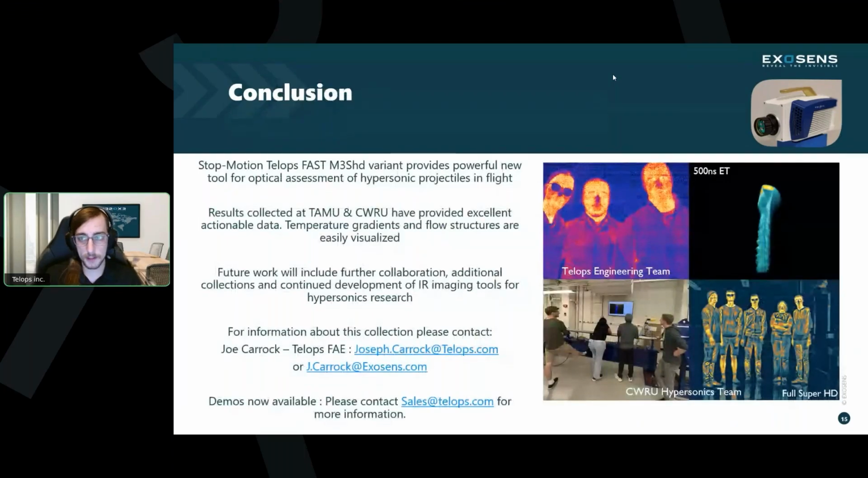Again, we have this new system, this new tool for hypersonics ranges to capture optical assessments of hypersonic projectiles in flight in the infrared. Now we have proper results to share with our lovely partners at TAMU and at Case Western. And we've been able to provide excellent data for them with temperature gradients, being able to visualize the turbulent structures they're in and the wakes and such. And we do plan to continue this work. So we have more collections upcoming.